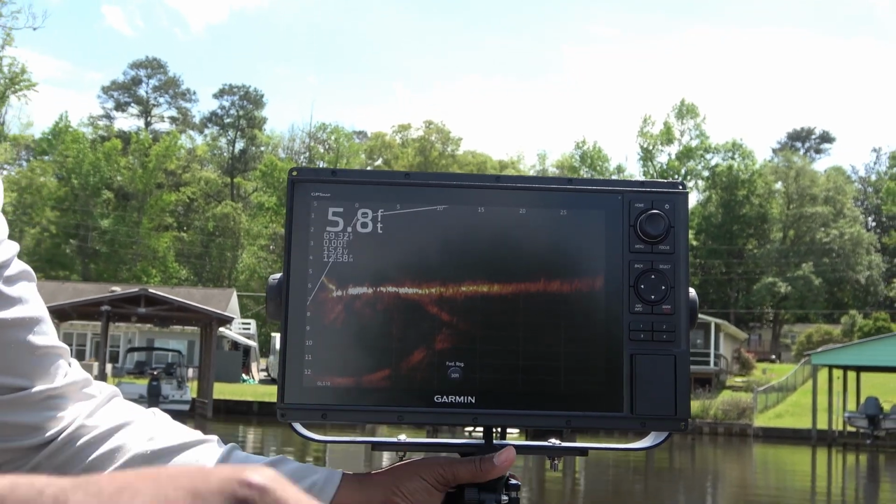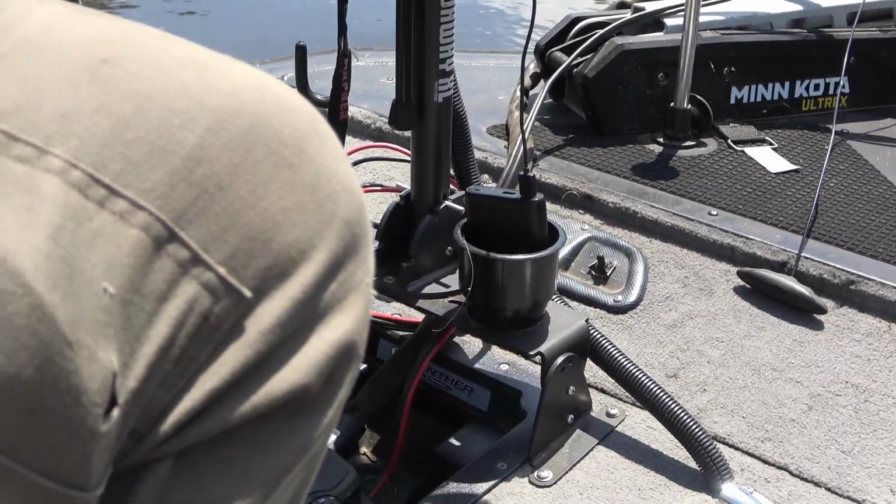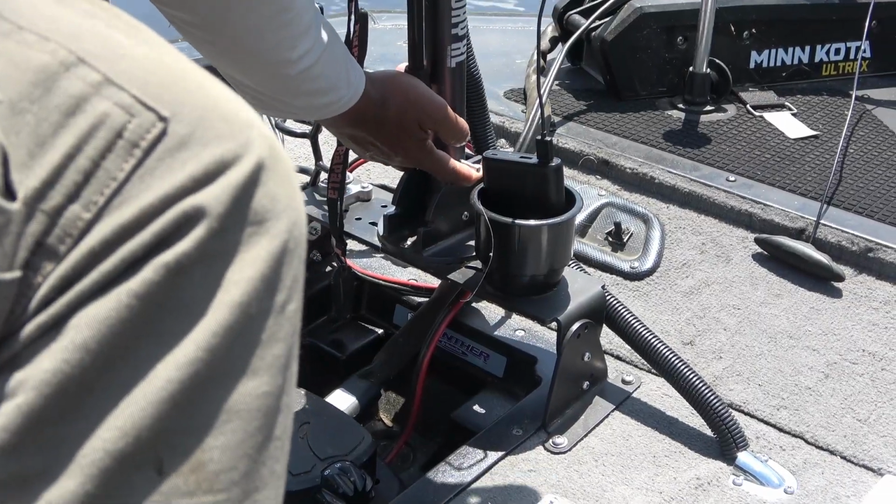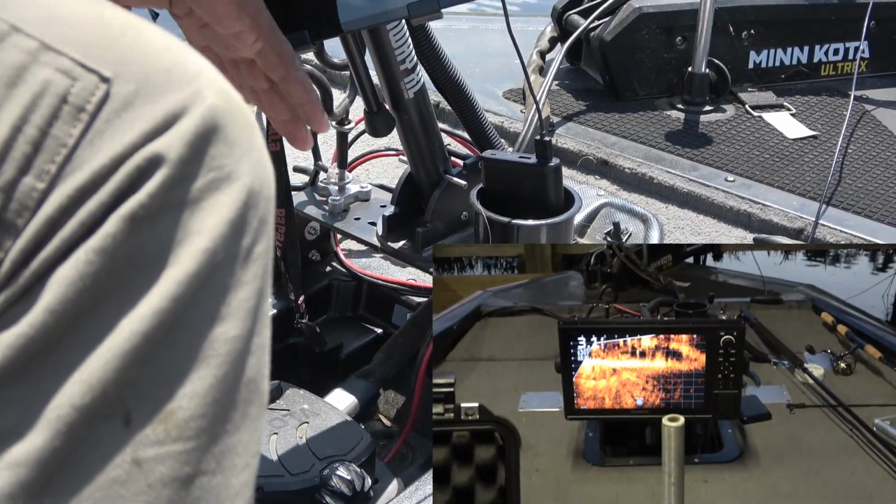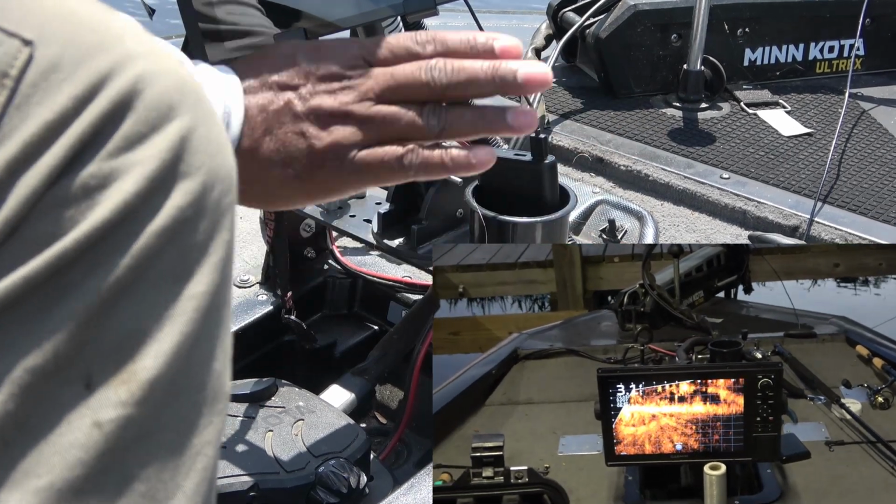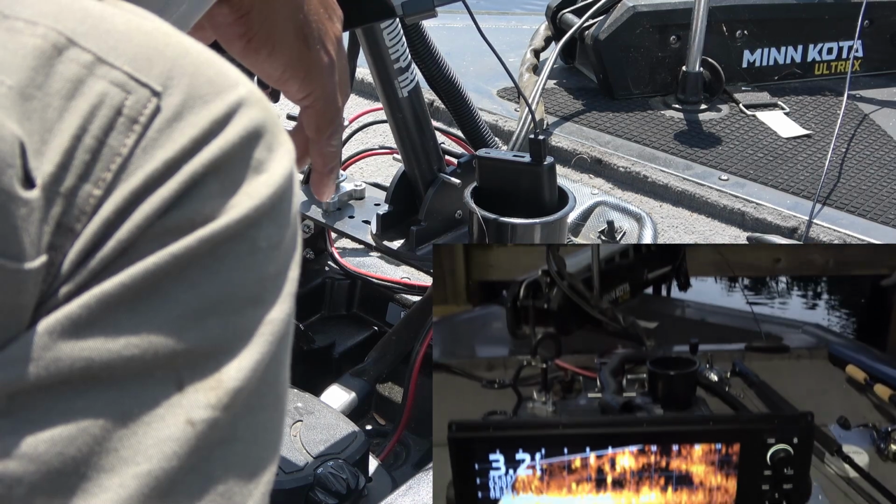But this pole has a little release mechanism down here on the bottom. Let me see if I can get you a good shot of that. I can release this and it will tilt forward. It'll lay all the way down. It has a little kickstand here so I can prop it up when I'm going along real fast, so that your graph doesn't take a whole lot of pounding.